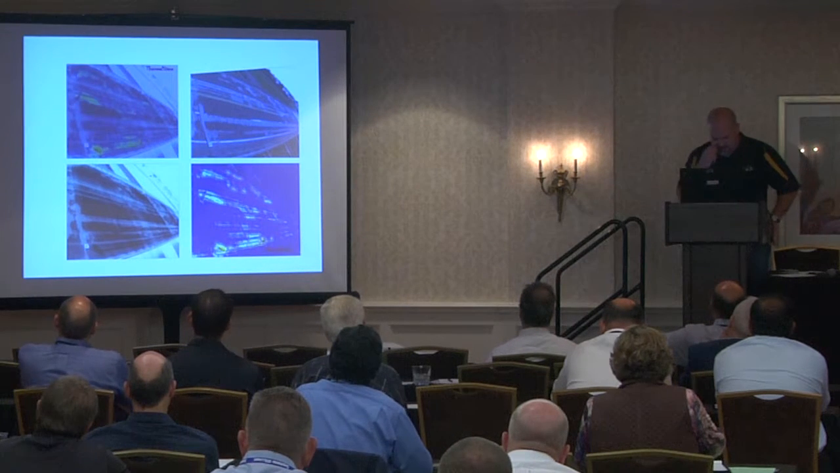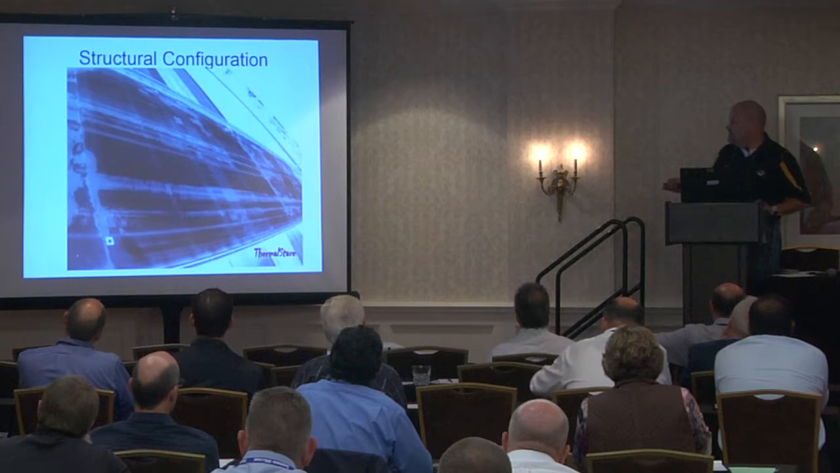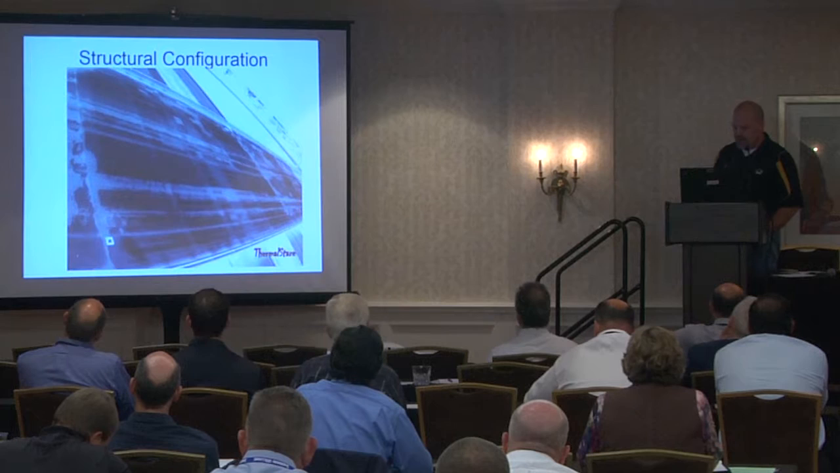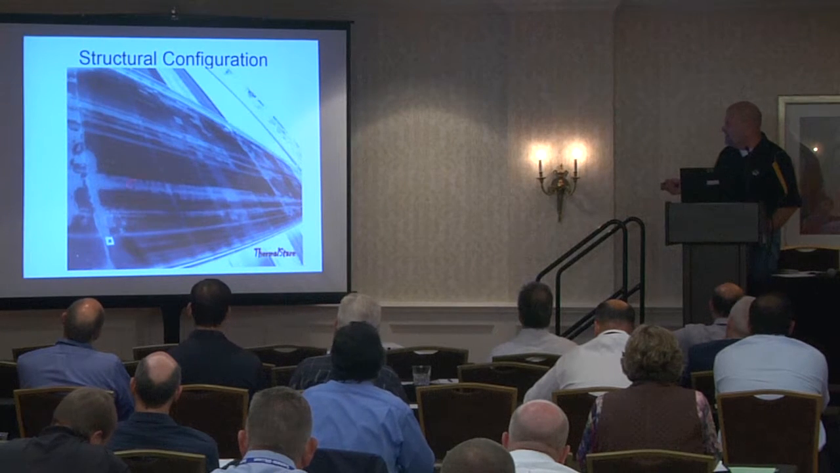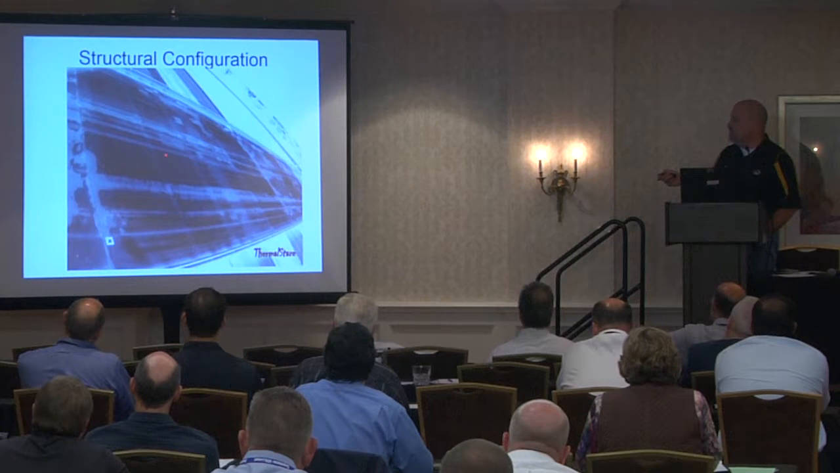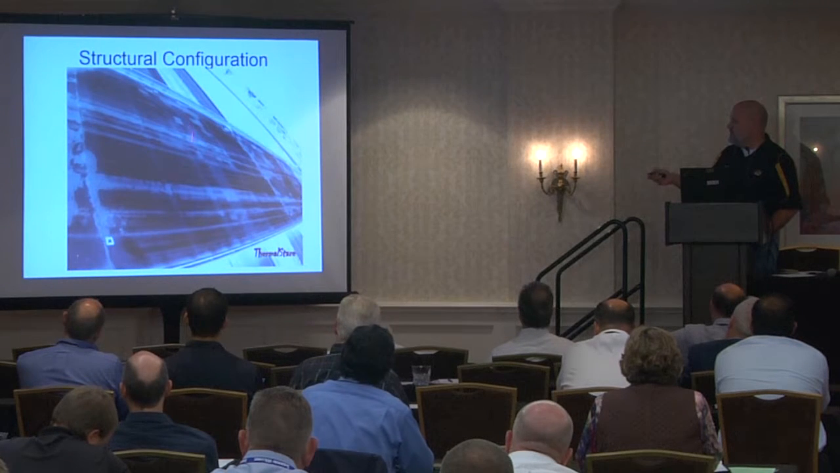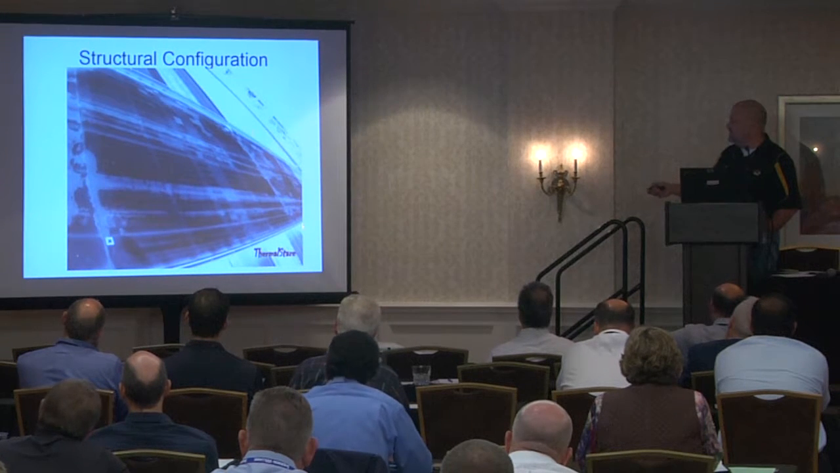And this is one of the unique characteristics of this technology, that you can image the internal features of a bridge and get some interesting results. This is not as clear on your screen as mine, unfortunately, but you can see all the voids in this bridge. You see the horizontal diaphragms. Here is the thick diaphragm over a support, and here's a thick diaphragm over the second support.